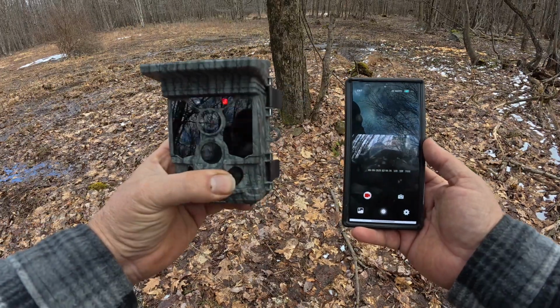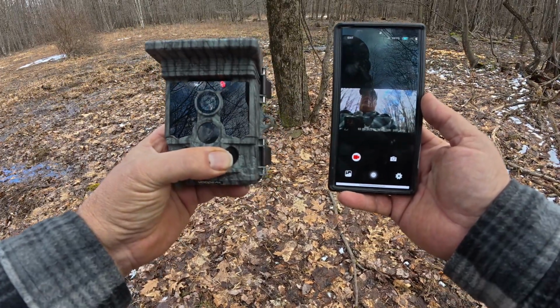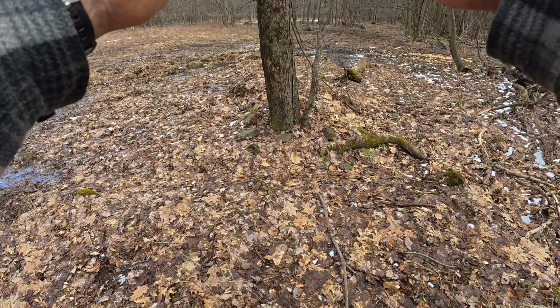So you can see my picture on my phone is through this camera right now. So as I move the camera, you can see me on my phone. So that's pretty cool when you go to set up your camera and you want to make sure that you got it pointing where you want it.